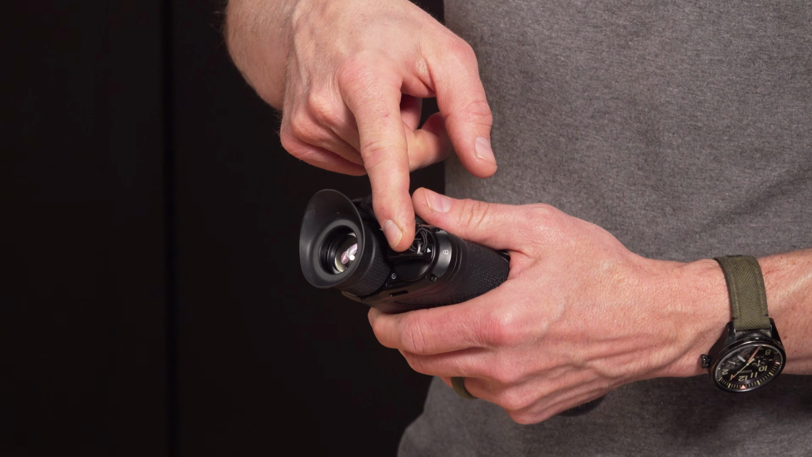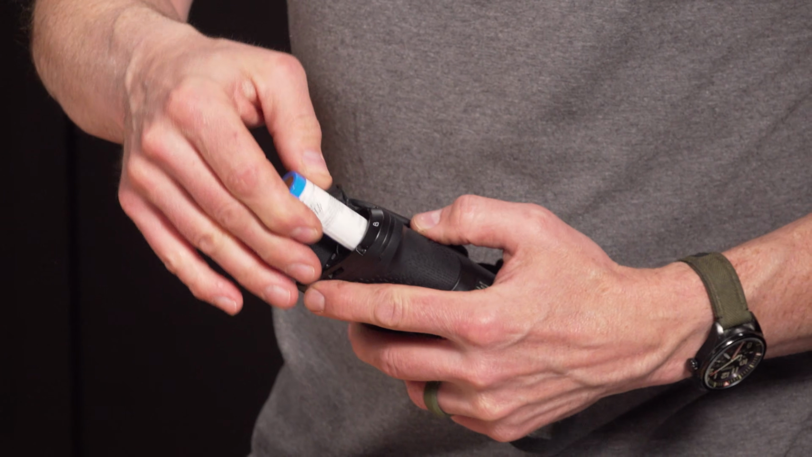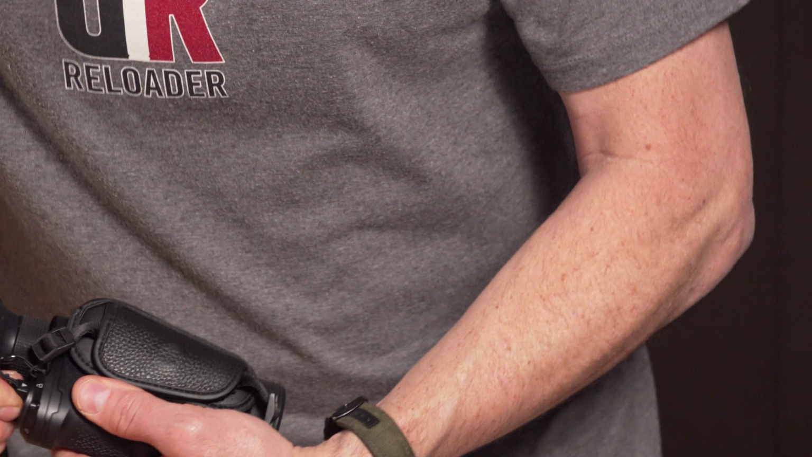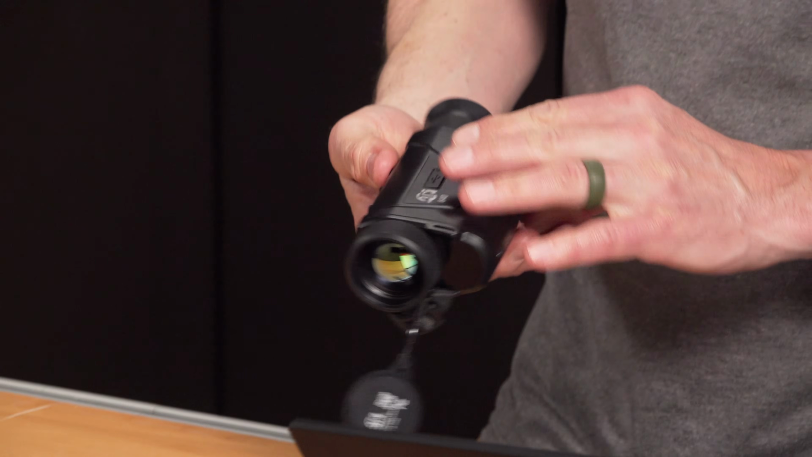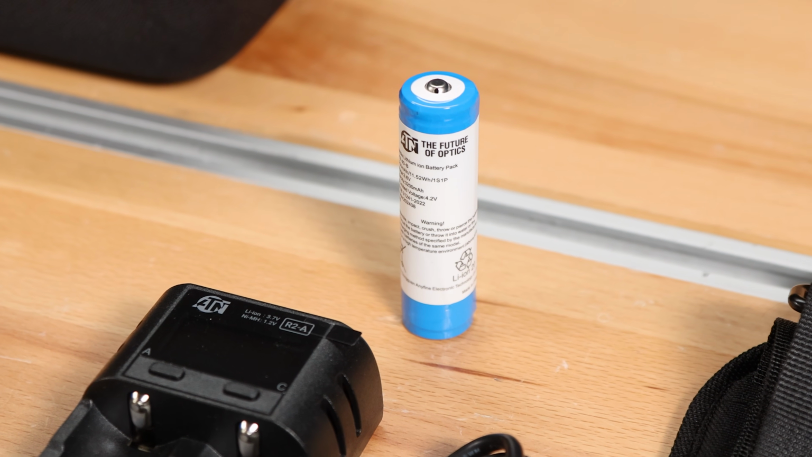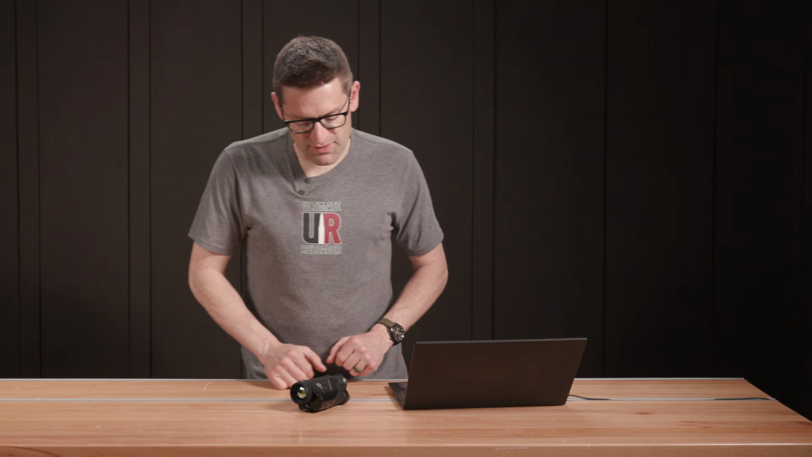The battery port is back here, right? So that's how we get the battery out. The battery door, I guess, would be a better term for that. Align the arrow with the unlock, twist it to the position where it's locked in, and we're good to go. So the removable battery, I know a lot of you have made mention of that with various optics that we've talked about, is definitely a great selling point.